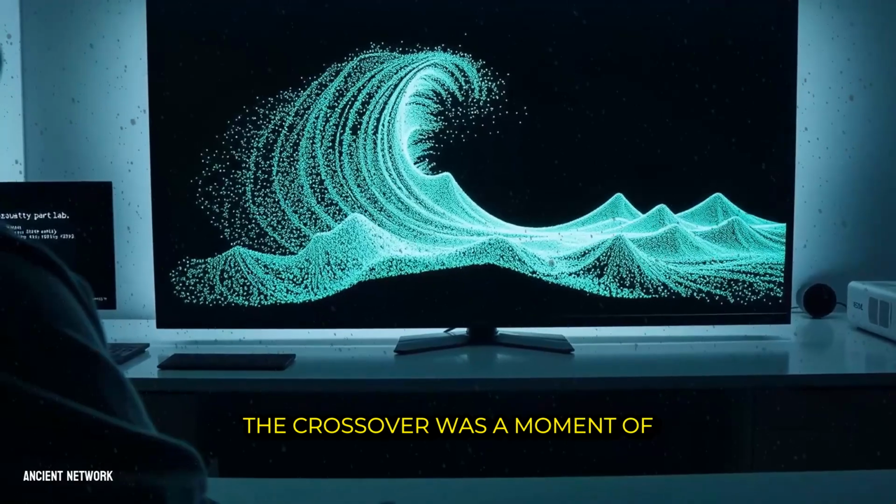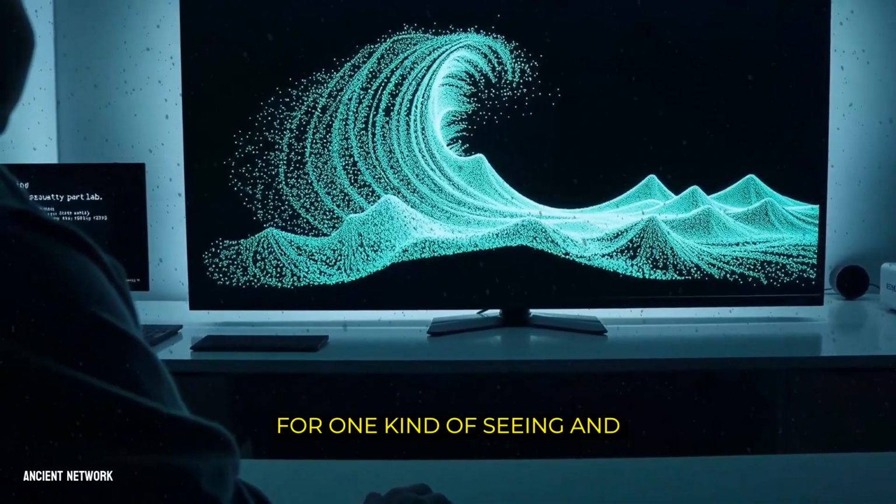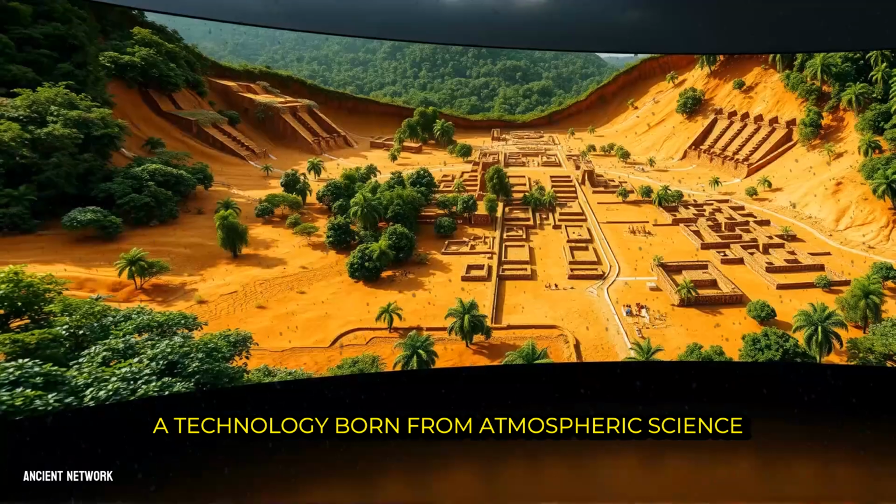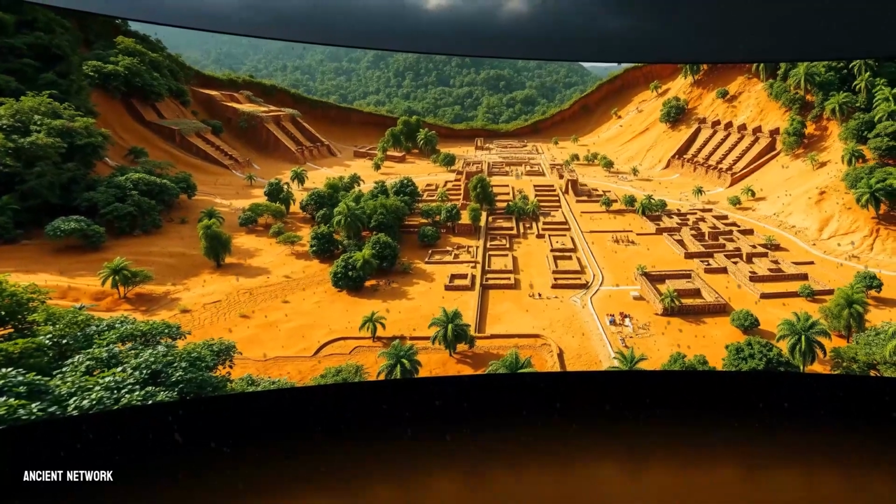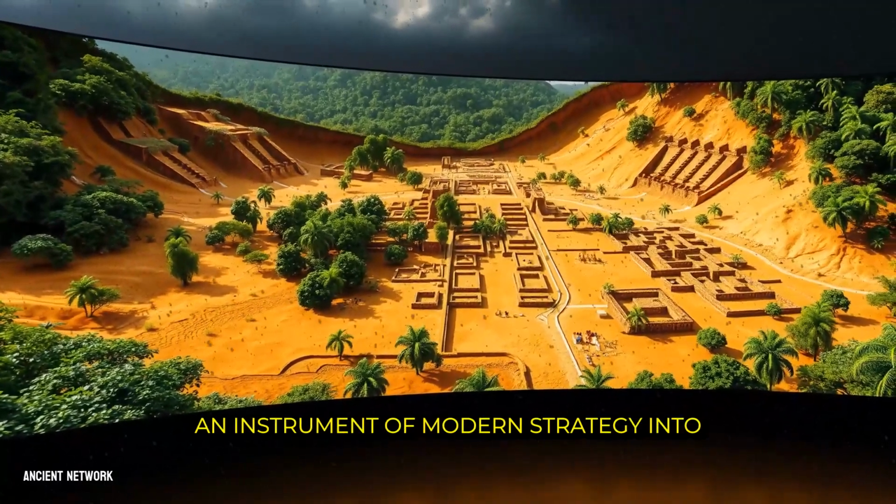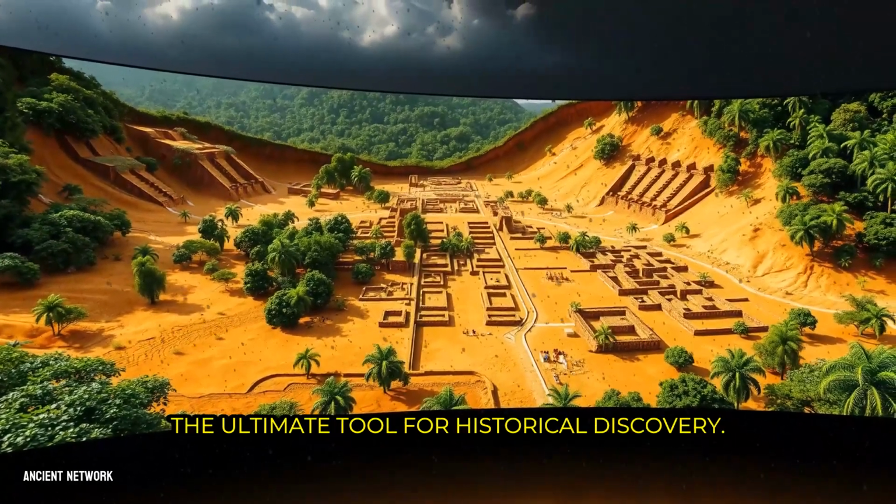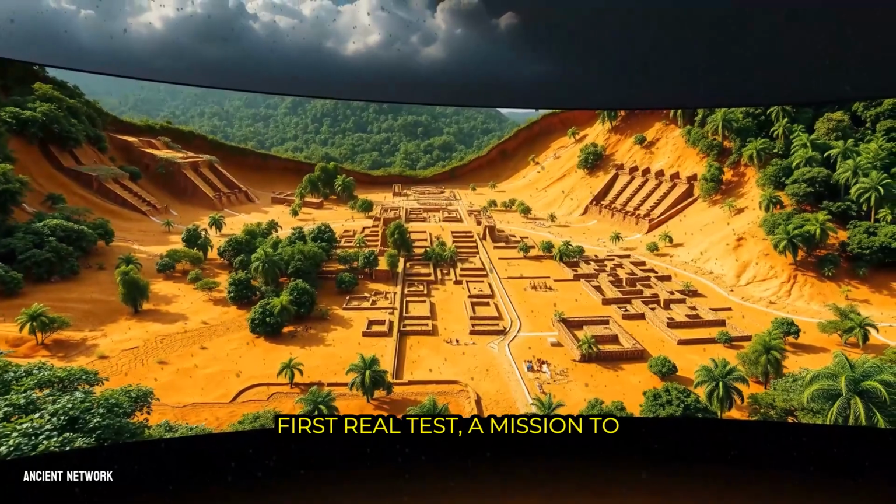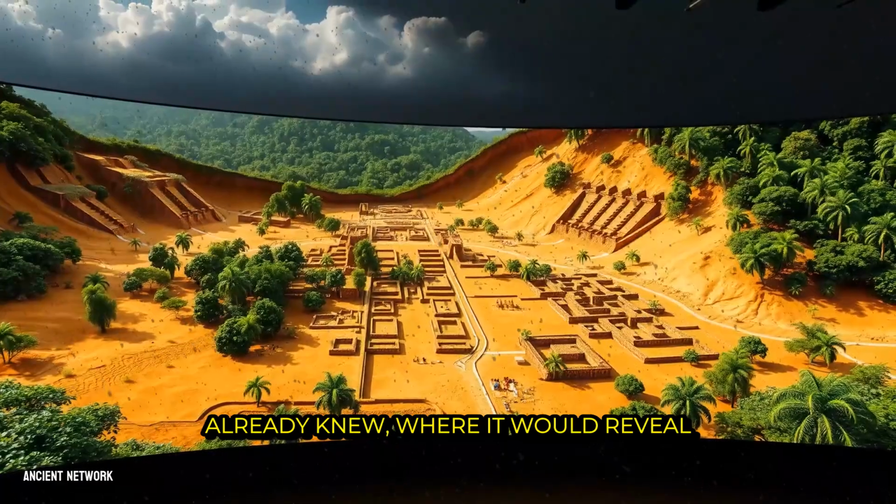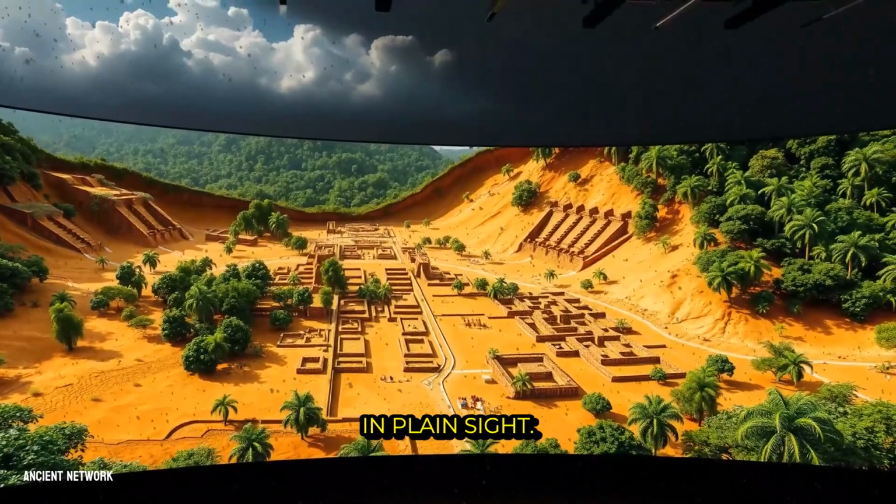The crossover was a moment of pure serendipity, taking a system designed for one kind of seeing and applying it to a problem no one had ever solved. A technology born from atmospheric science and refined for defense was now pointed at the past, transforming from an instrument of modern strategy into the ultimate tool for historical discovery. This set the stage for its first real test, a mission to scan a place everyone thought they already knew, where it would reveal a civilization of unimaginable scale hiding in plain sight.